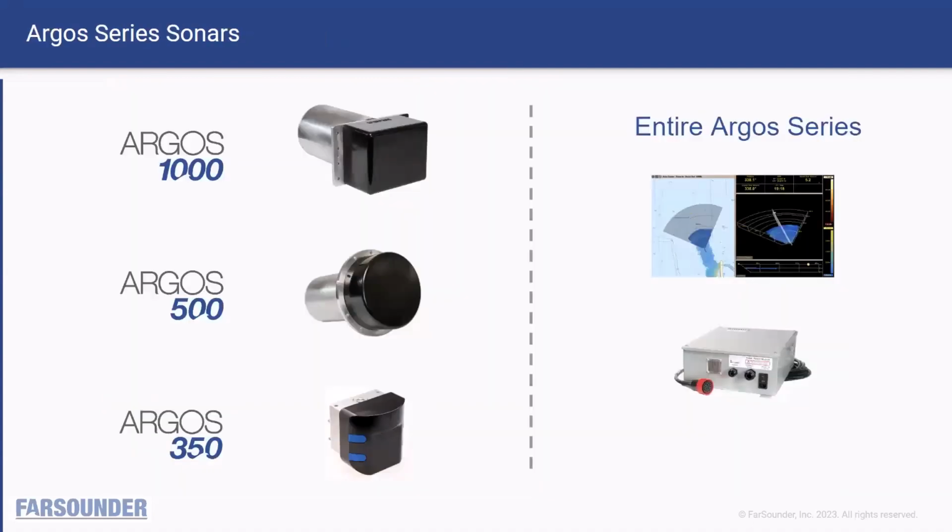Each of the Argos series sonars use a product-specific in-water sensor, which we call the transducer module. The primary difference between these units is the number of elements in their receiver arrays. More elements results in a higher resolution sensor capable of operating out to longer ranges. The Argos 350, shown at the left at the bottom, has a receiver array with about 50 receiver elements. The Argos 500 has about 100 receiver elements, and the Argos 1000 has approximately 200 elements.